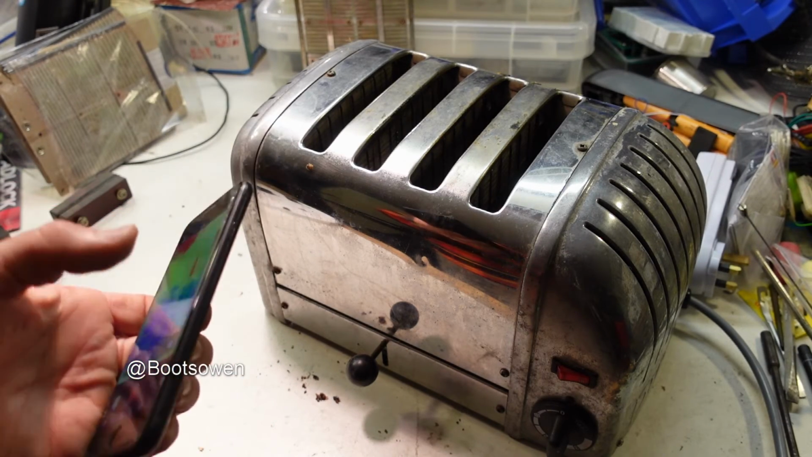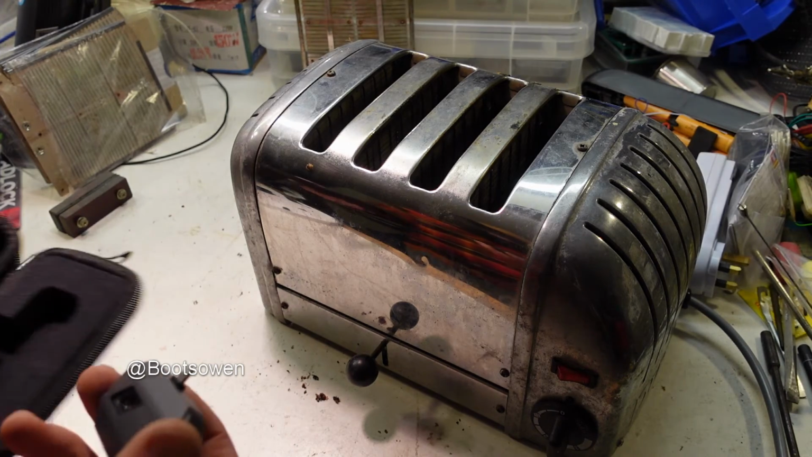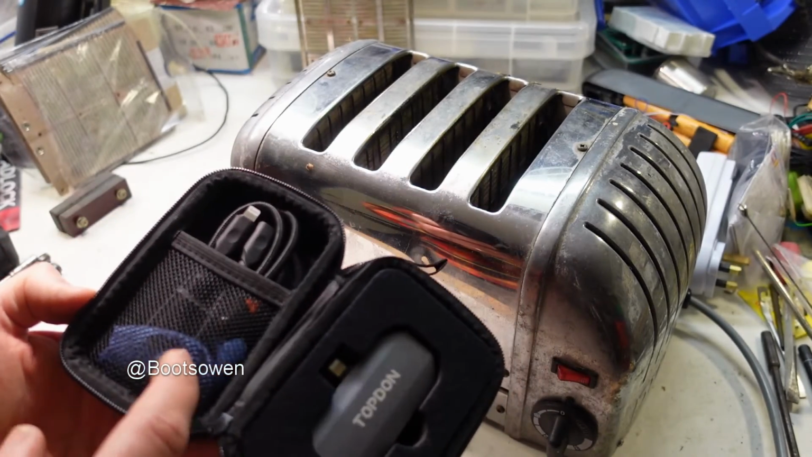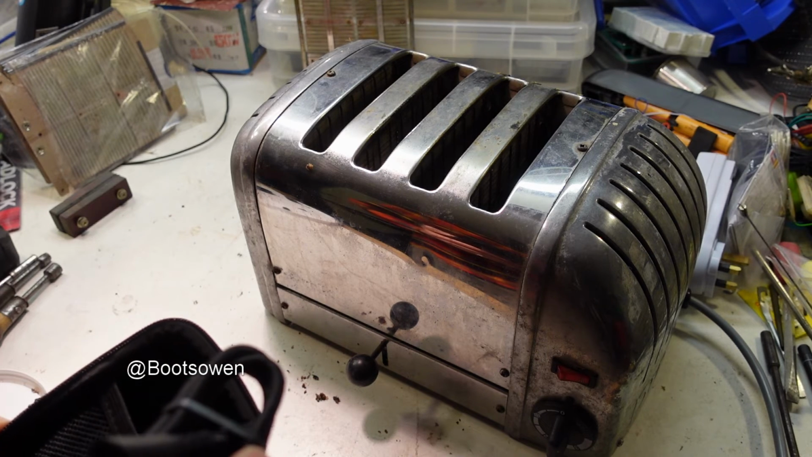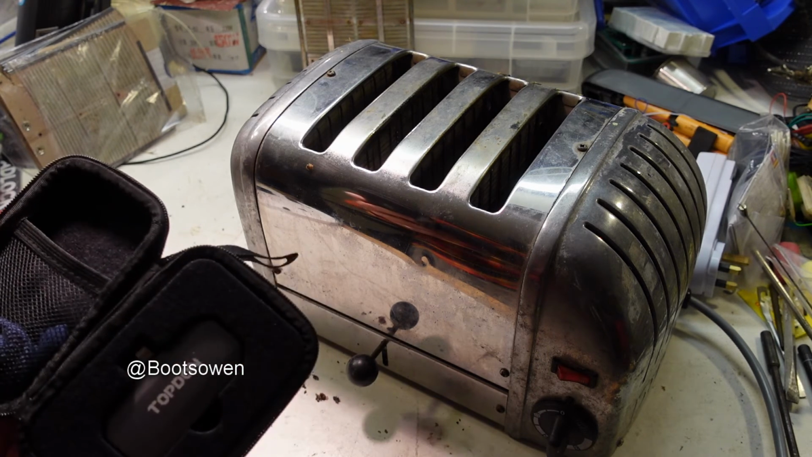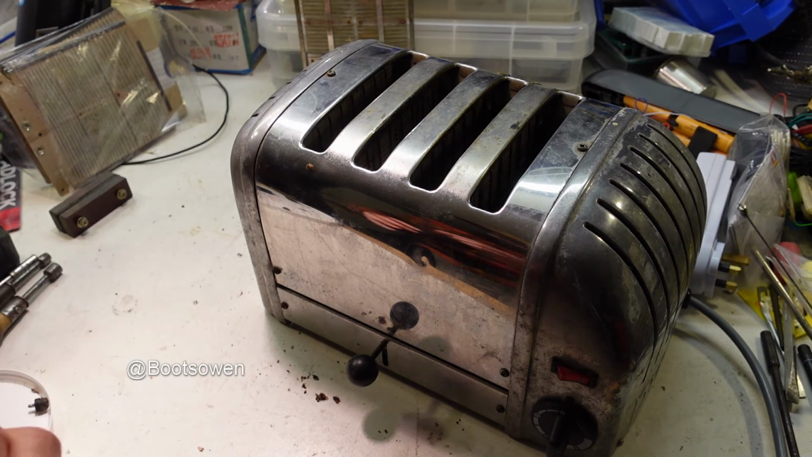So that's it really, Topdon. So it's quite tiny, quite neat. It's got that little case. It comes with a screen wipe, for cleaning spectacles, and it comes with, I think, an extension cable. So you can plug that into the thing and then use it around a corner or something like that, I guess, where your phone won't fit.